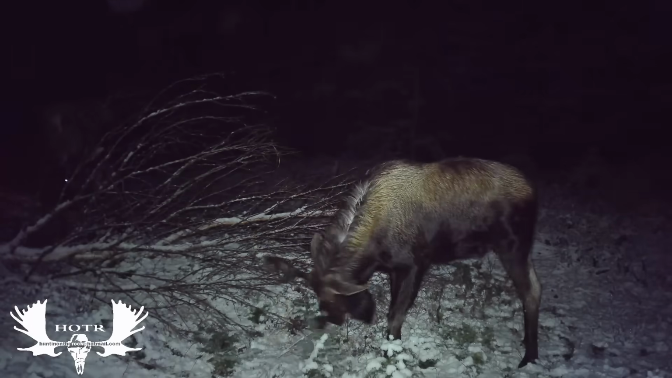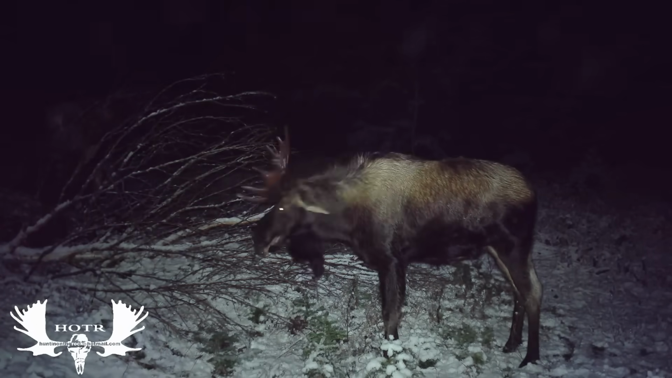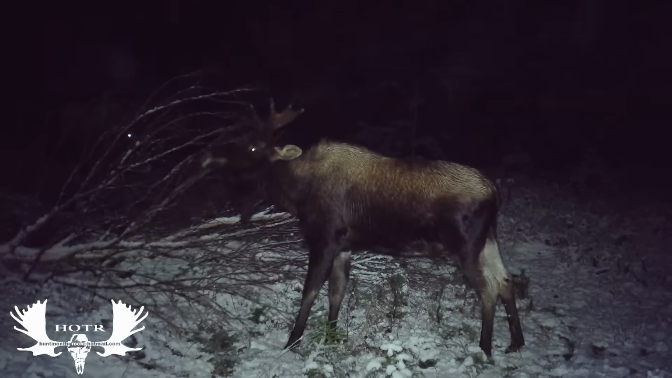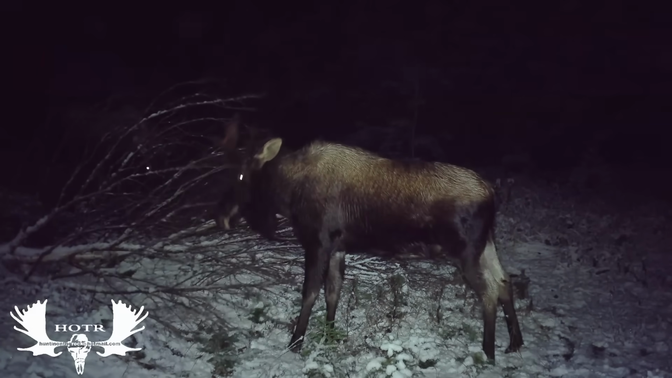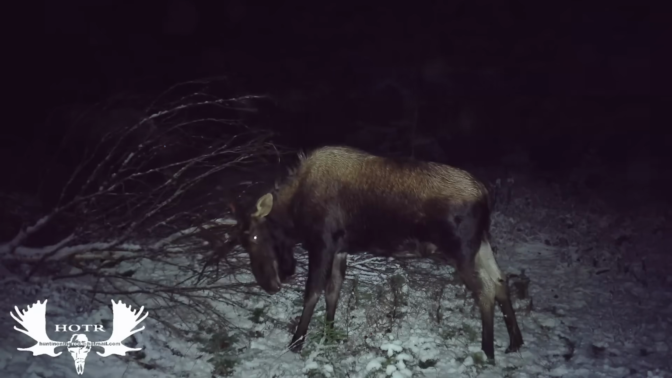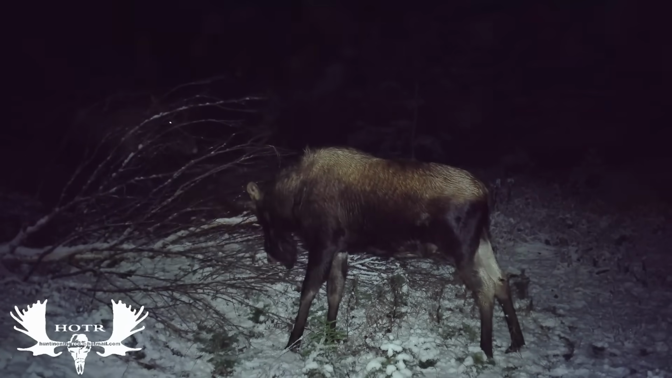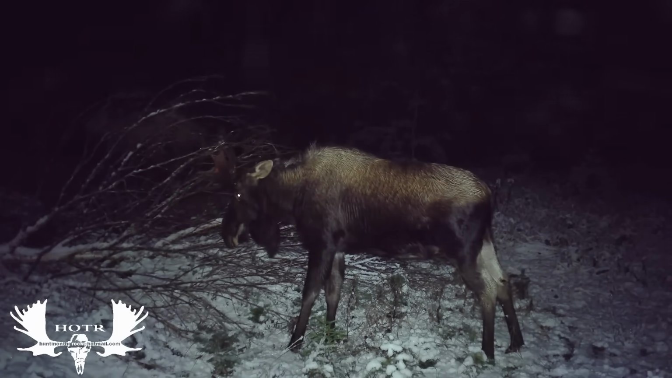Now we're getting into the middleweights. This bull here, I don't know what he had on his mind, if he was happy or unhappy. He was putting on a show, that's for sure. He took his frustration out on this tree here, and then I don't know what it's all about, but he decided to go for a dance.